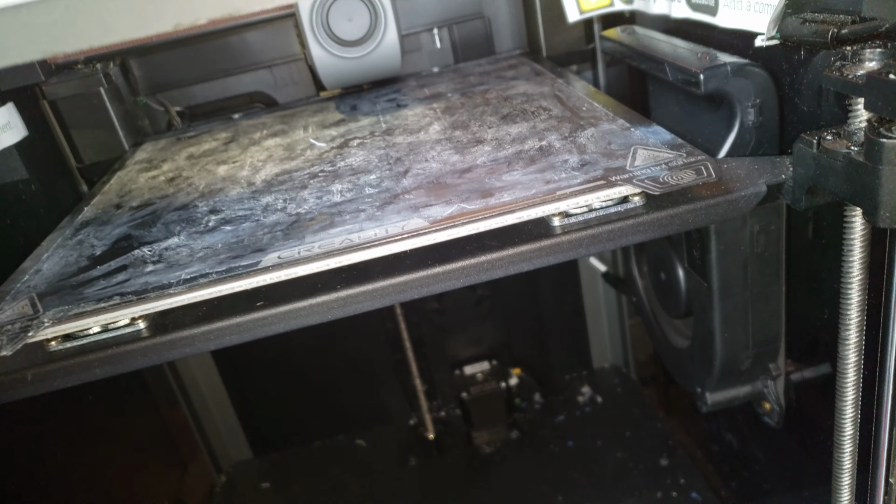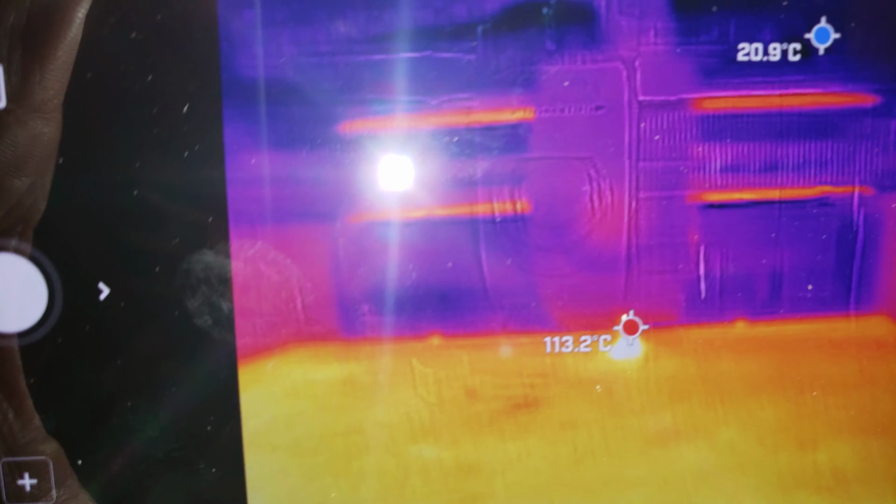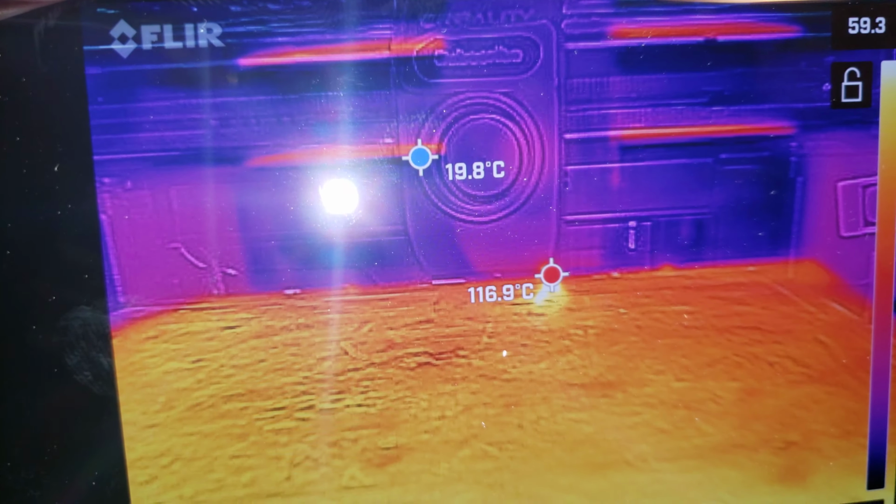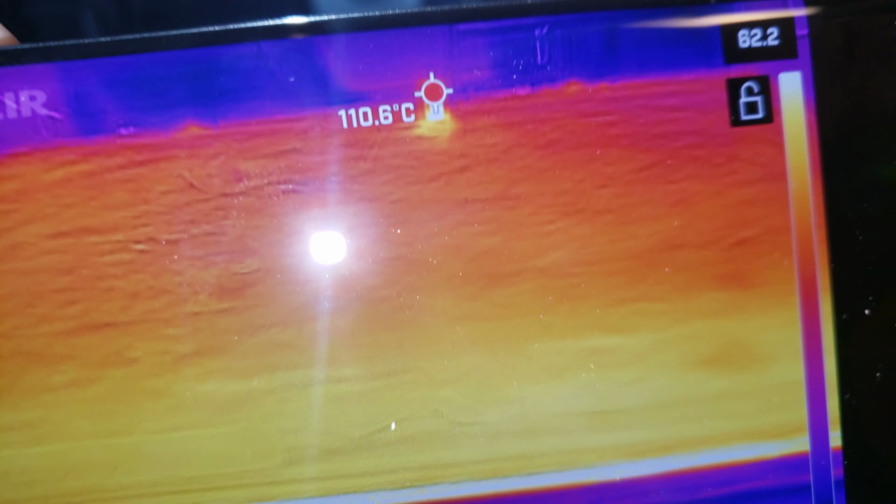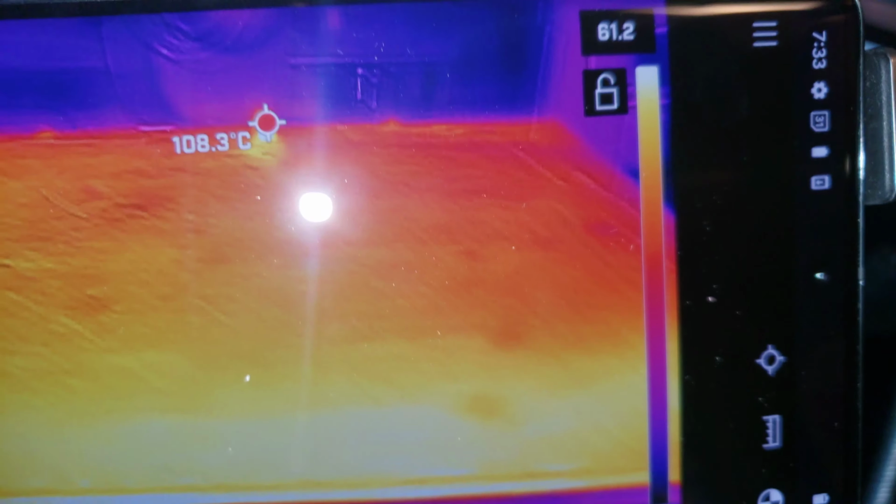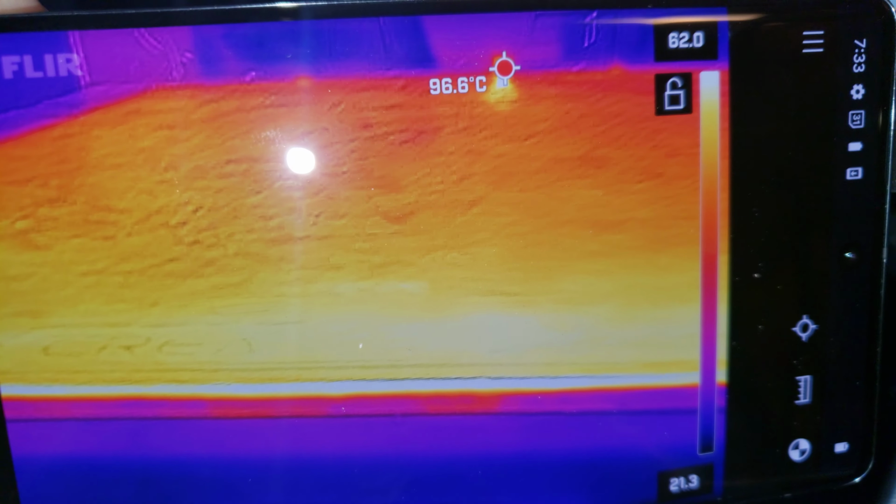Alright, hopefully the audio is better now. Where are we? So right now it says it's at 203, it's going for 180, and the bed is at 63 going to 100. So it's tough to tell. I mean, you have the color scale on the side. I'm pretty new to this. I'm familiar with those color scales, but it is tricky.